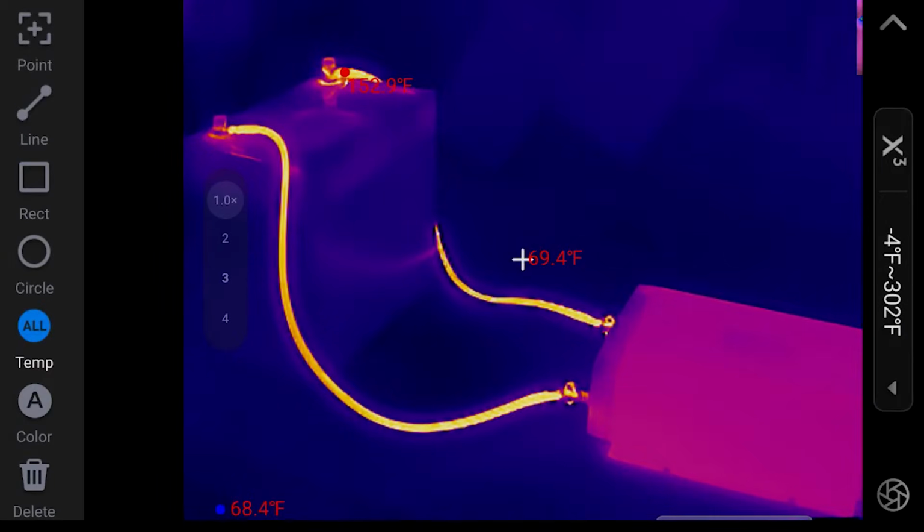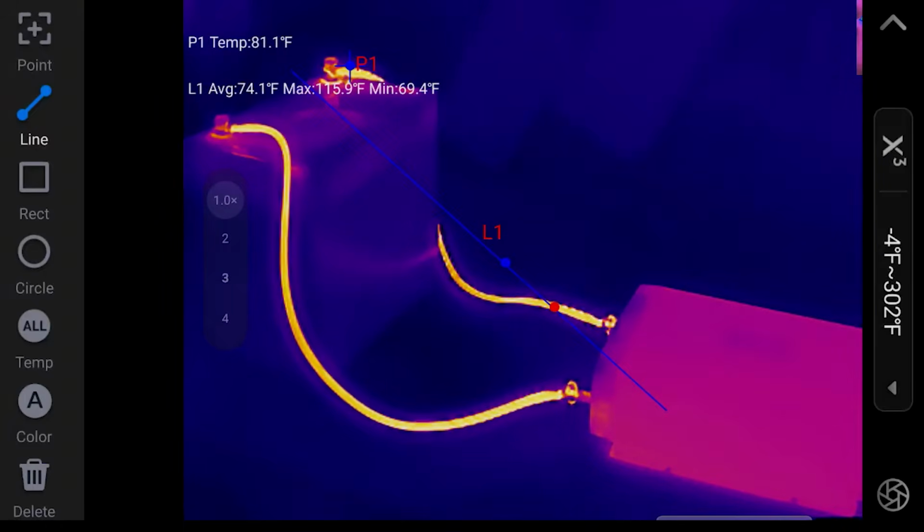And let's see on the ThermalMaster, let's try to figure out how to get it so we can see. There we go. If we press the top section, you can select. It shows temp all right now, but it's just showing the hottest spot, which is right now 155. But let's go ahead and do a point, and you can just select a point right there, or you can do a line.